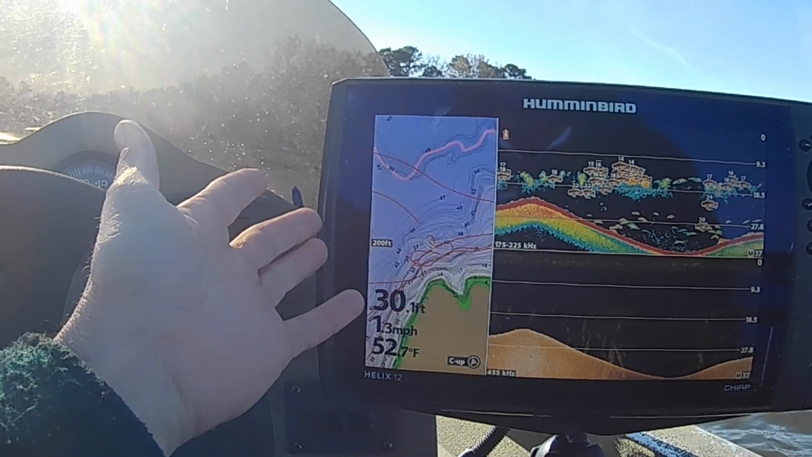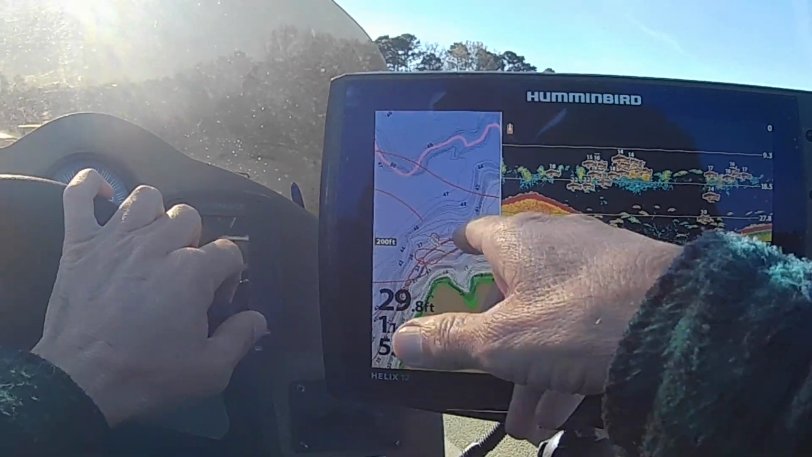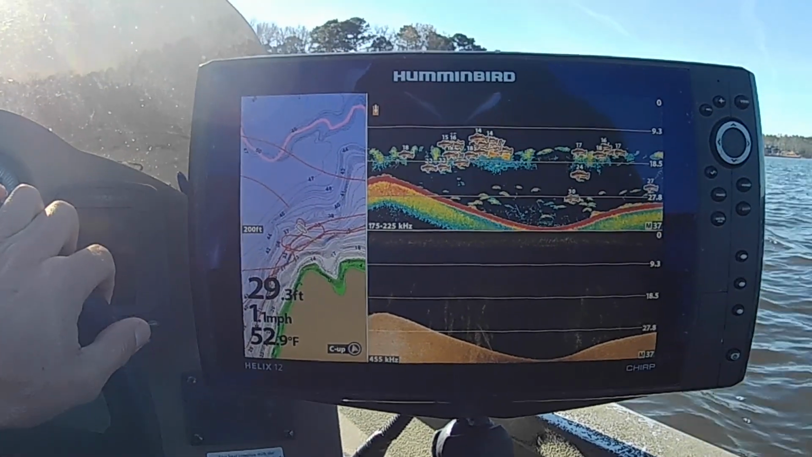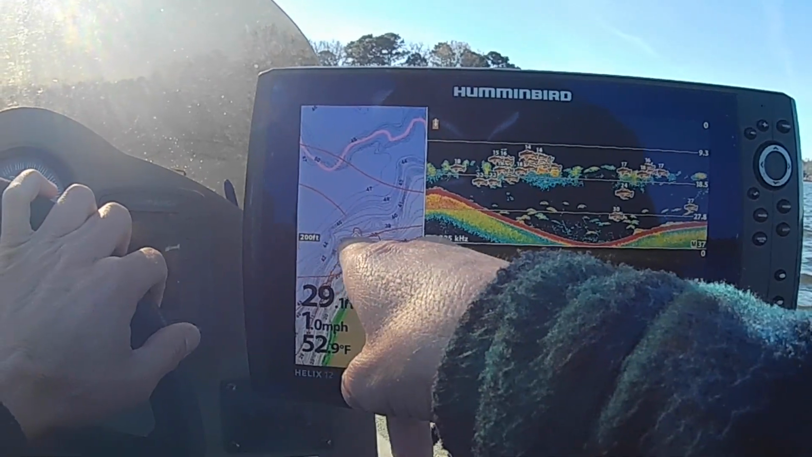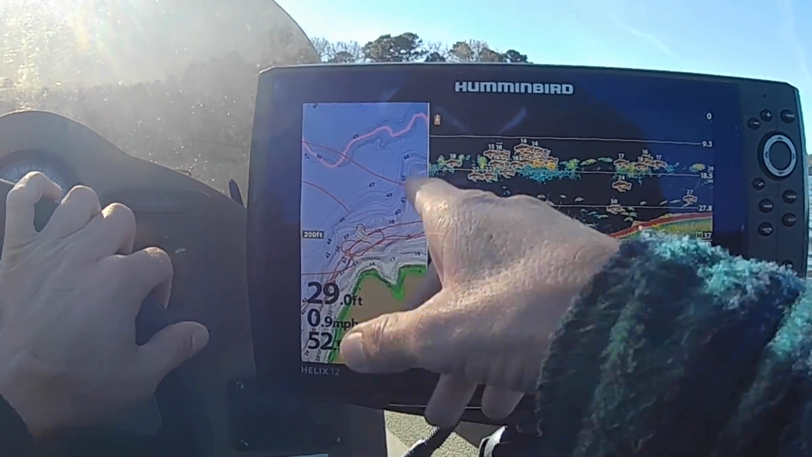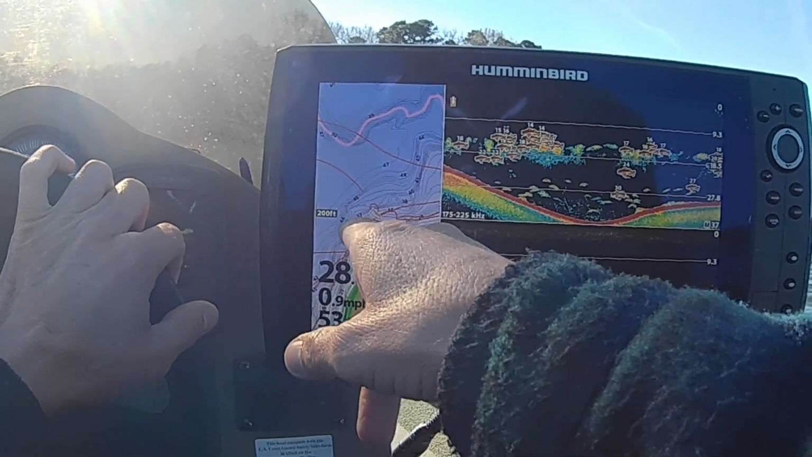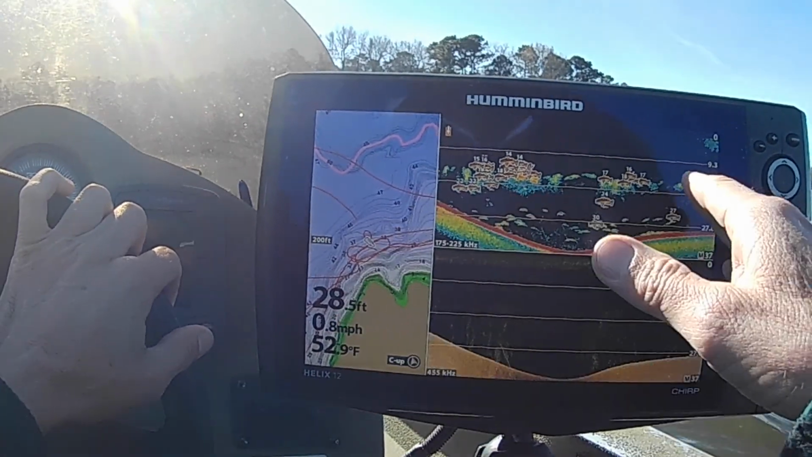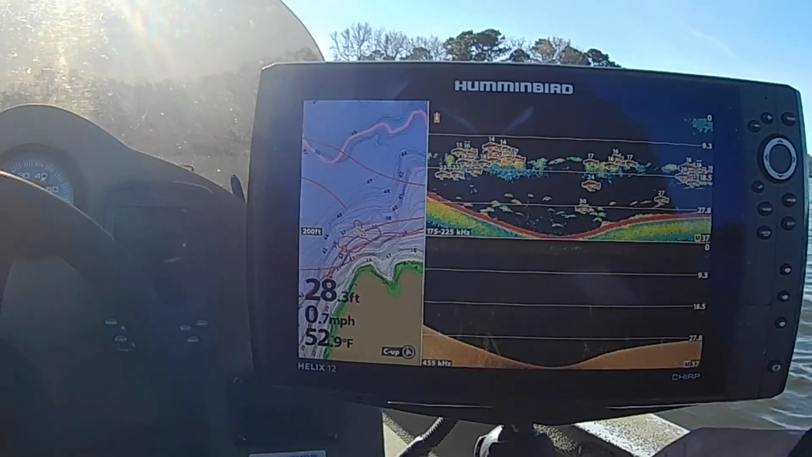the regular map that comes inside the graph, so I don't have as much detail as I do on this one. I have a chip in this one right here. So, but I'm gonna try to do the best I can. I'll use landmarks and stuff once I figure out the depth, and I'll start trying to stay on those contour lines after we figure out and establish which depth they're gonna bite at.